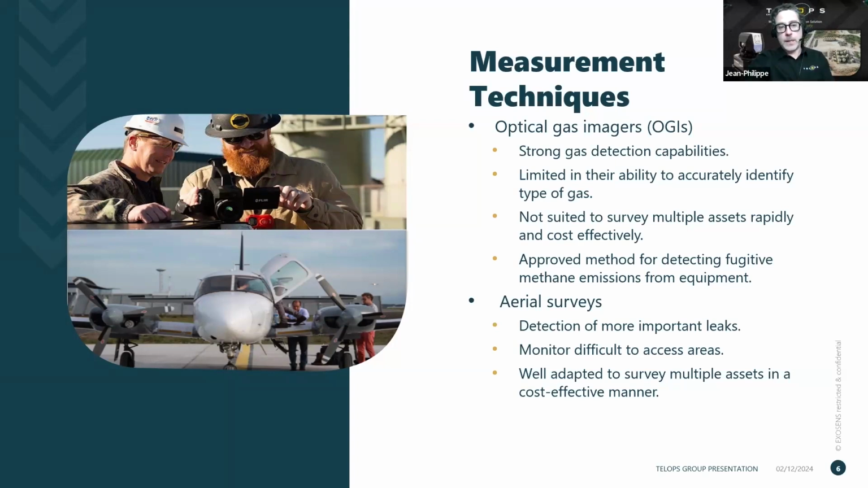So the next thing up is aerial surveys, and this is where we fit in. Our tech is able to differentiate methane from other hydrocarbon emissions, and it's well adapted to map a large area and hundreds or thousands of kilometers of pipeline.